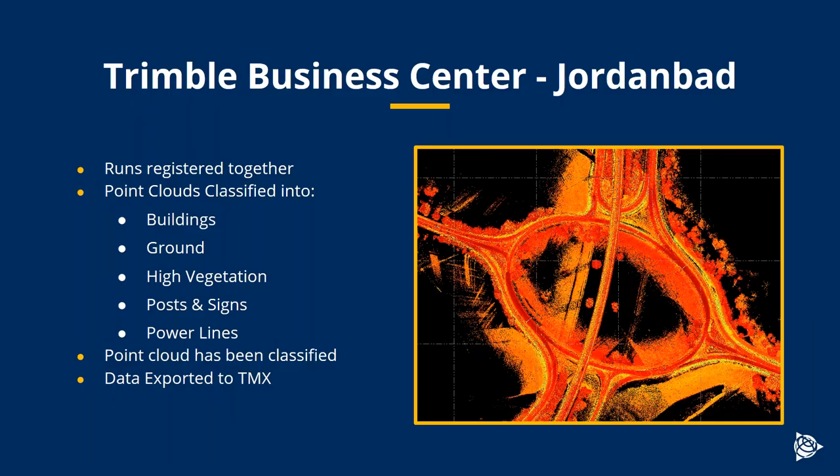Just looking at some of the data that we computed for this project. First of all, we registered the runs together. We classified it automatically in TBC. You can do automatic classification into buildings, ground, high vegetation, posts and signs, power lines. The point cloud was classified as such, and the data was exported to TMX.